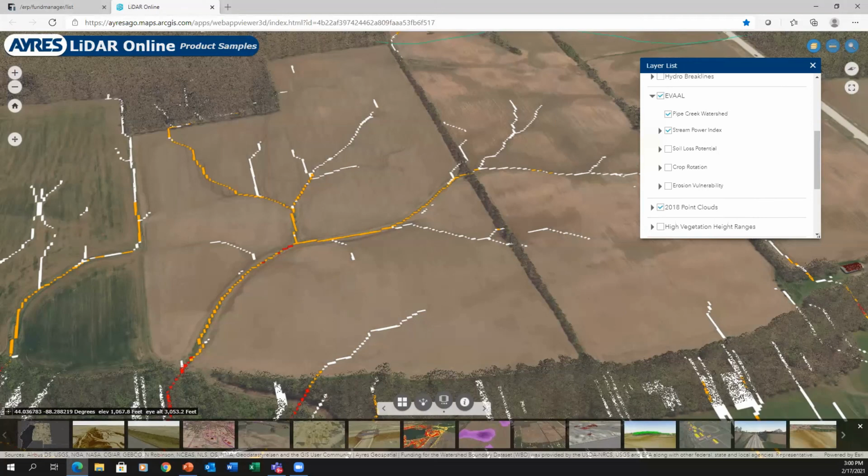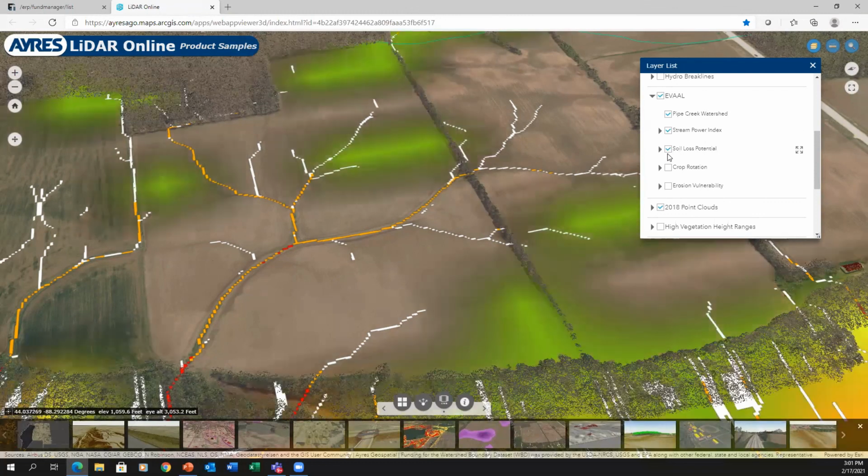Can you see the new map on the screen? Yes. Okay. So if there are questions, Jim, feel free. I'm just going to jump through some of these in real data scenarios. So what we're looking at here is a stream power index that we were talking about for the DNR's eval model. I can start to turn on other data sets.